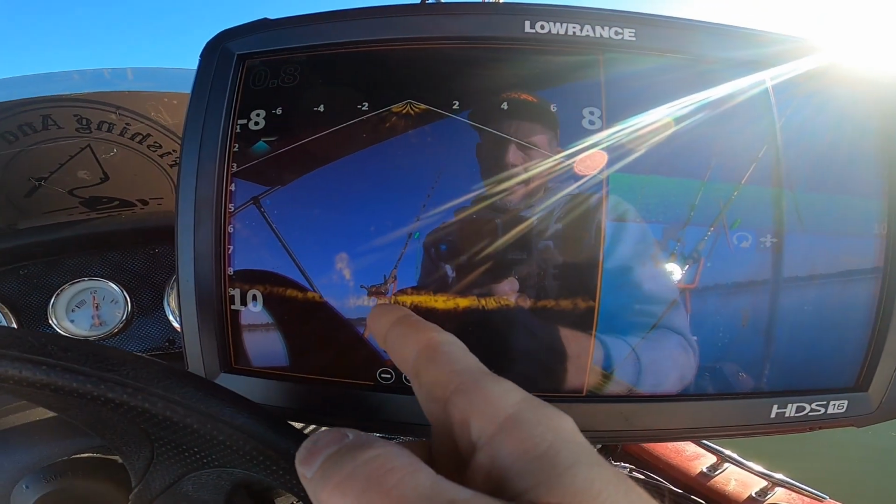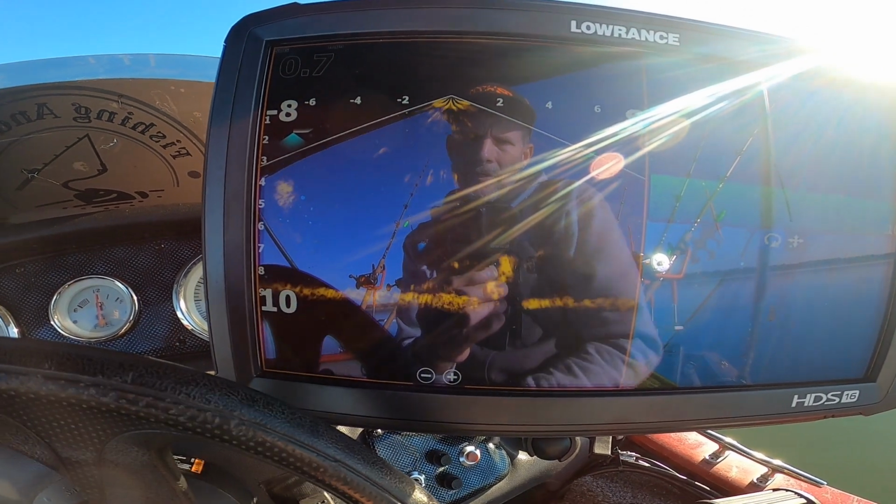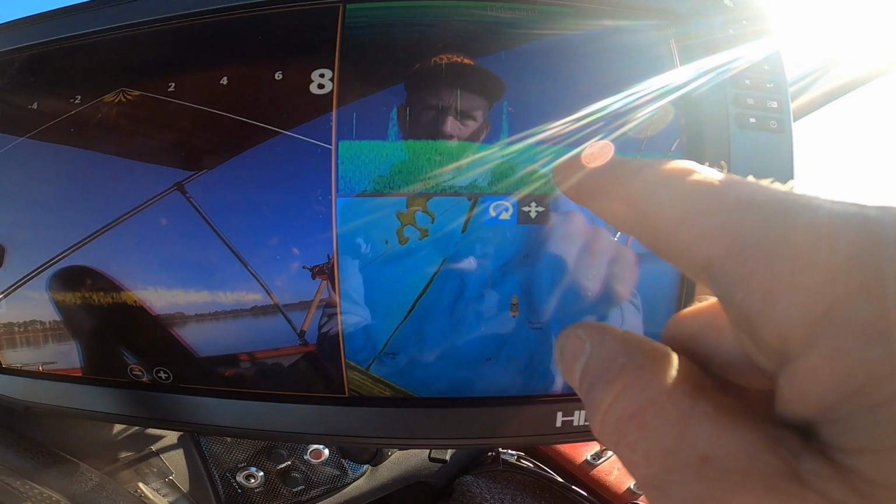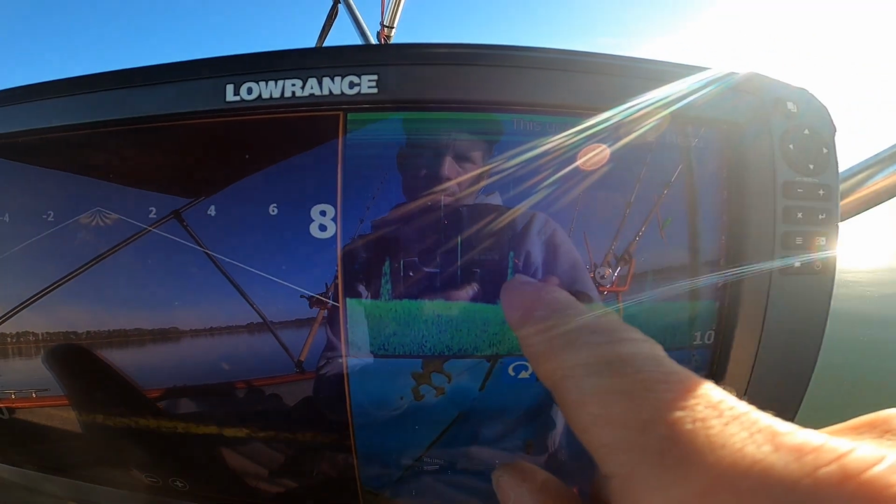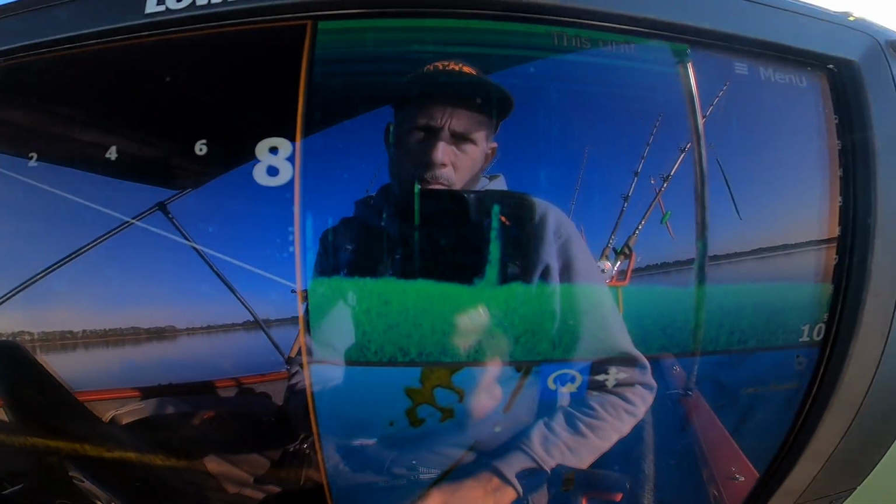So basically this is the Active Target. You can see a stump or something coming across the screen right here, maybe some small fish around it. And you can see right here on our sonar for our downscan, maybe a stump, and maybe that small fish right there.